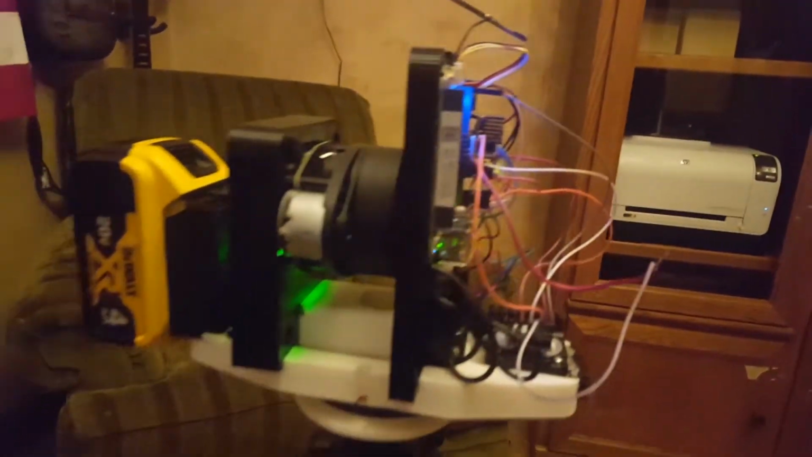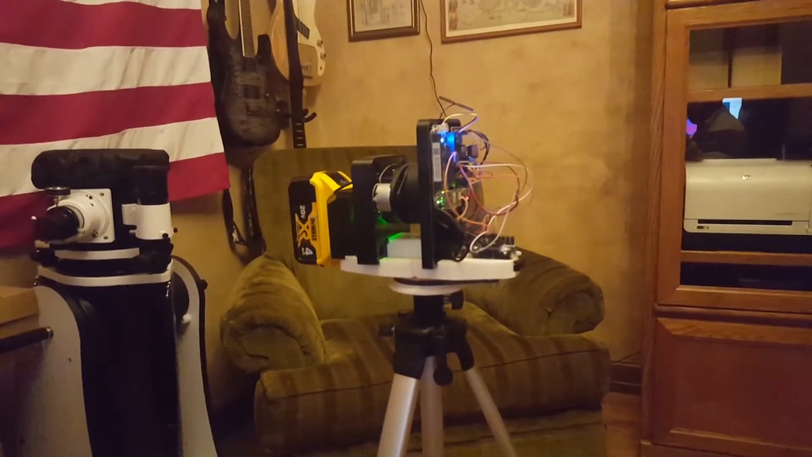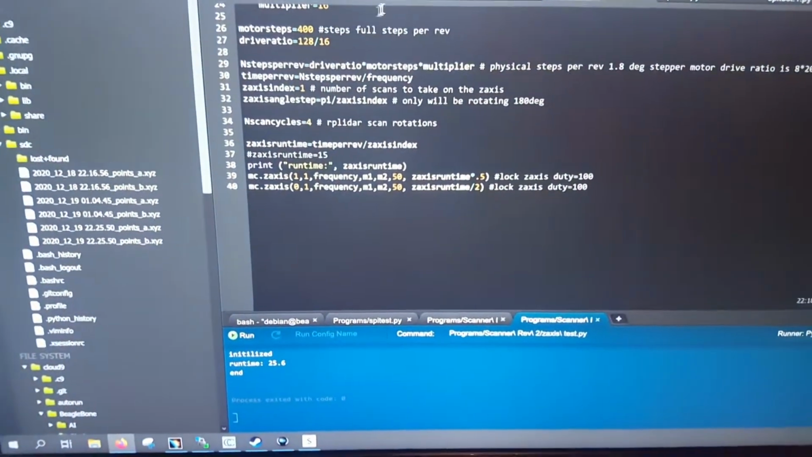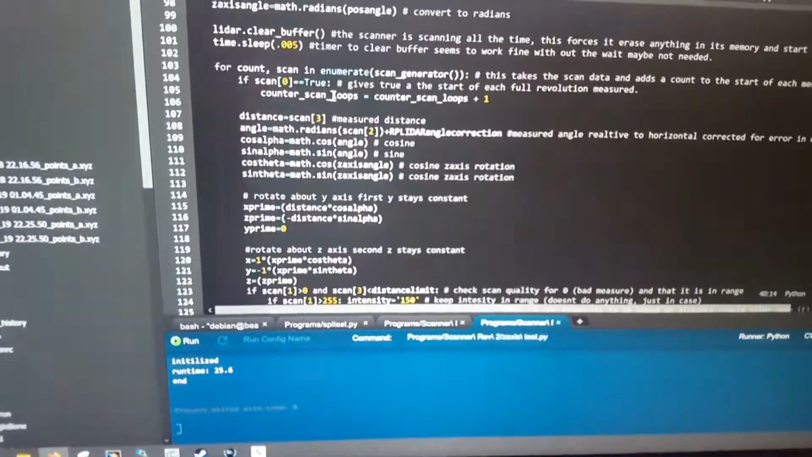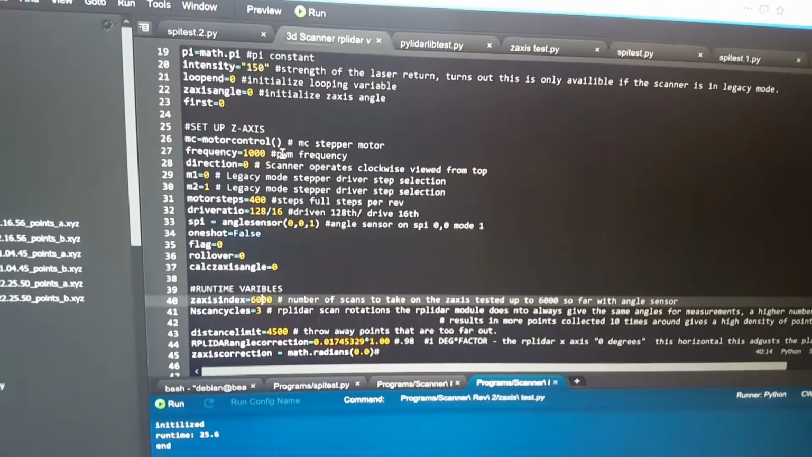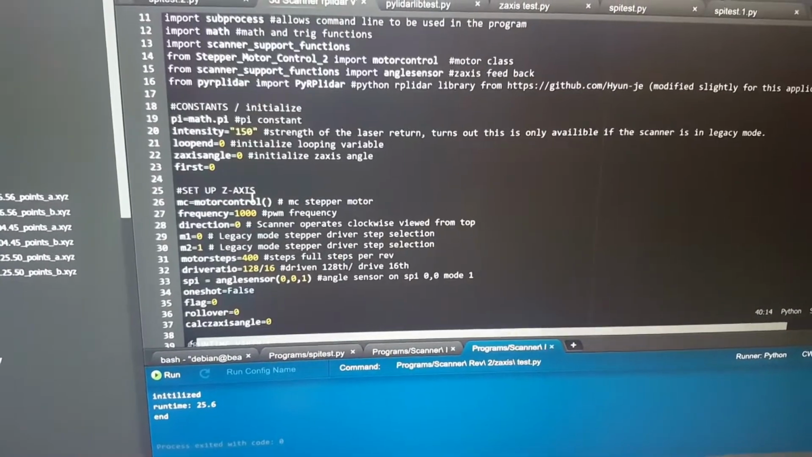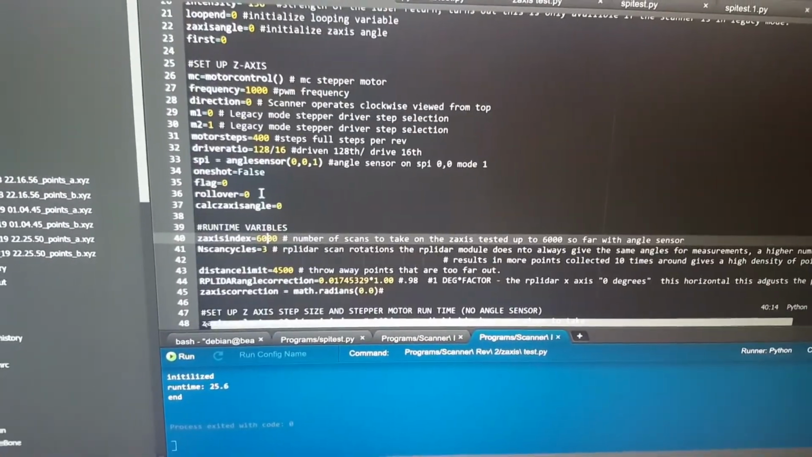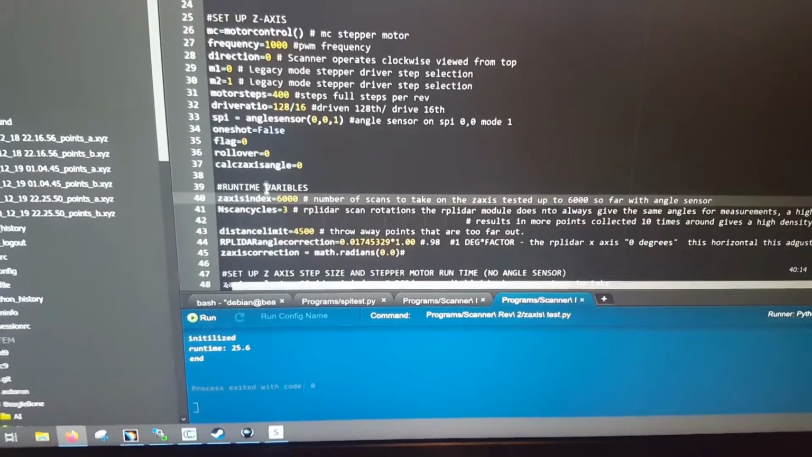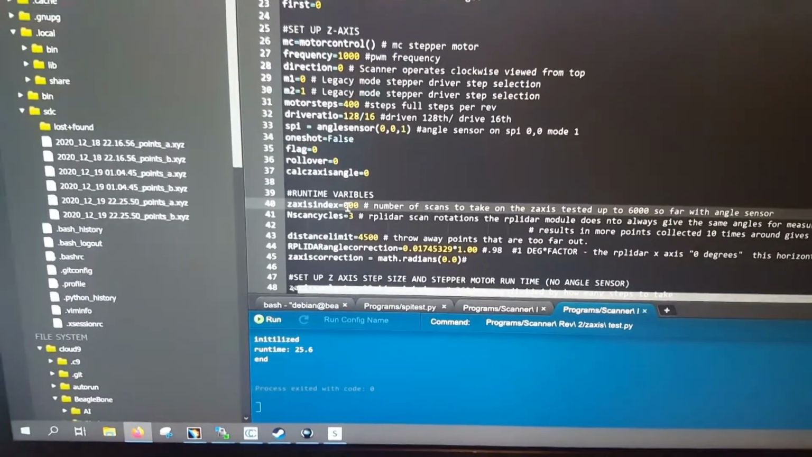Despite the chaos of wiring right now, it's ready to scan. So I'll open up the scan file, and I'm going to go up to the parameters real quick. What I plan on doing is maybe just a quick scan. Right now it's set at 6,000 for the Z index, so that means 6,000 times it's going to take a scan. So I'm just going to make that 1,000.